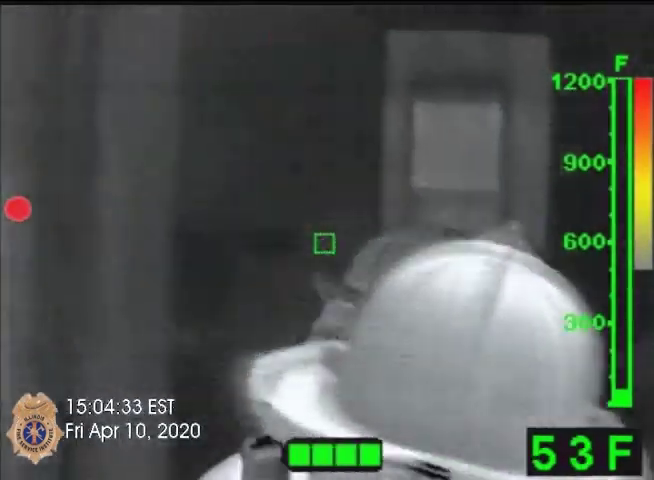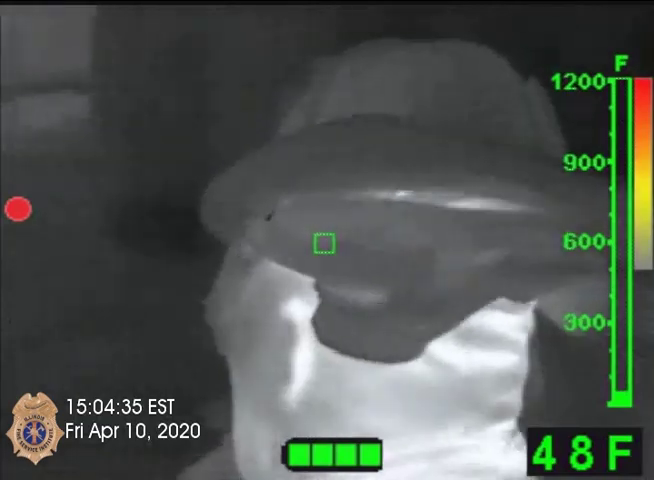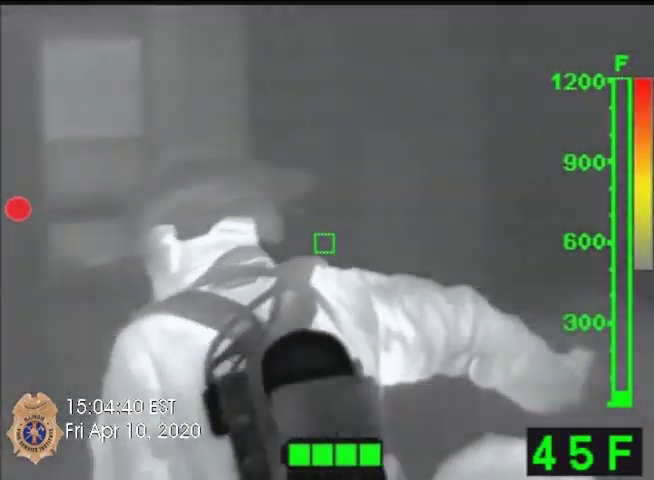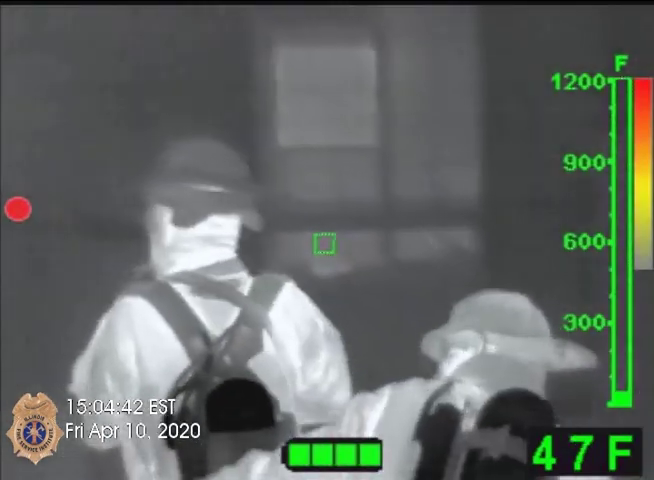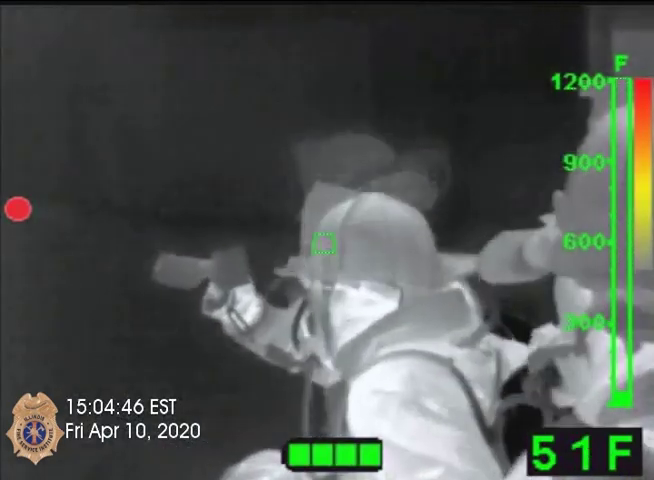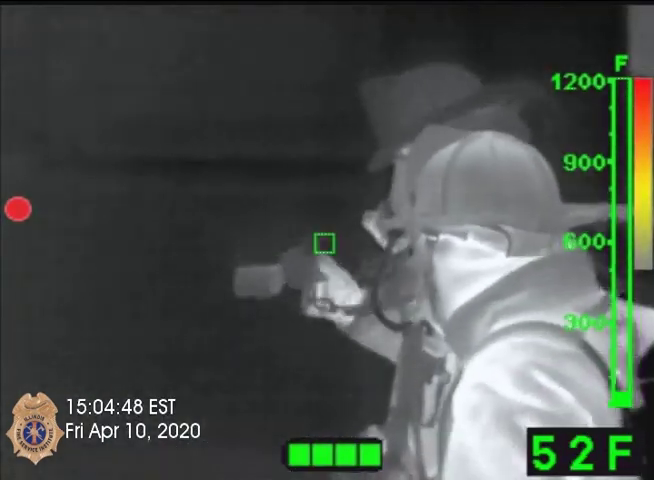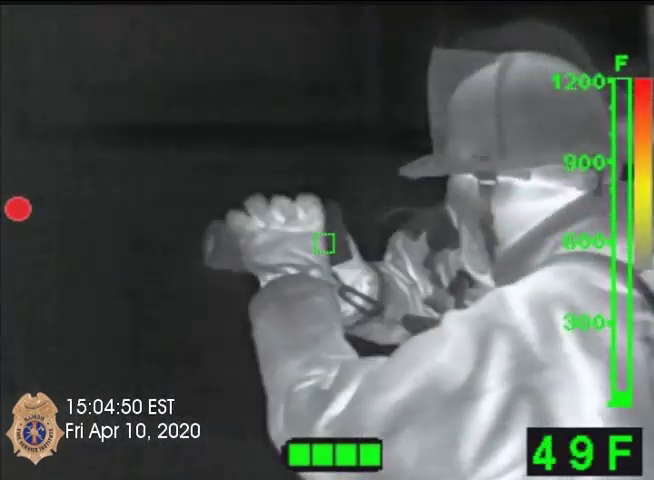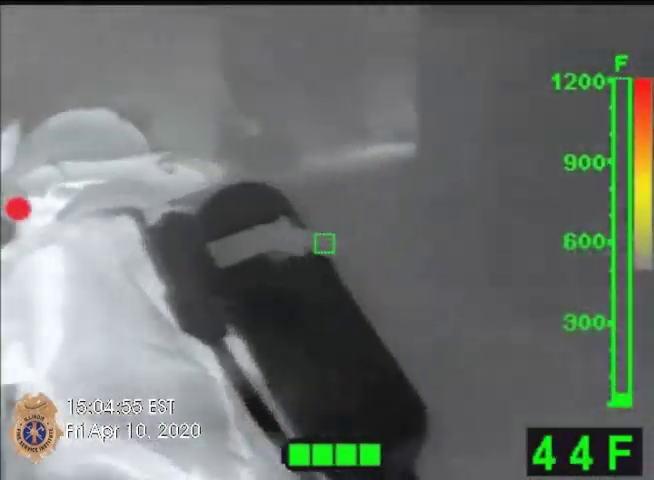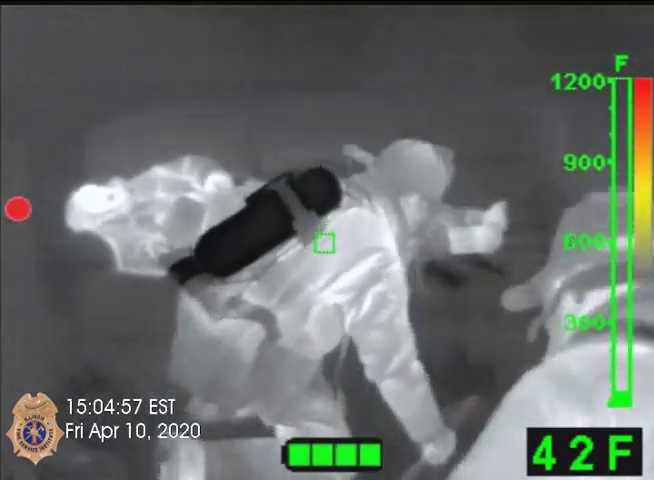The firefighters enter the room following the officer. As the officer Z-patterns the room, they notice a downed person on the couch. With the camera, the officer is able to show the two firefighters exactly where the downed civilian is, also pointing in that direction.